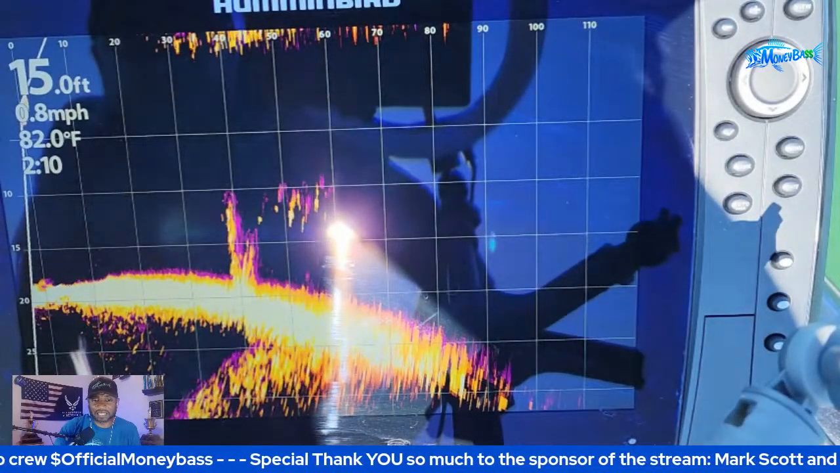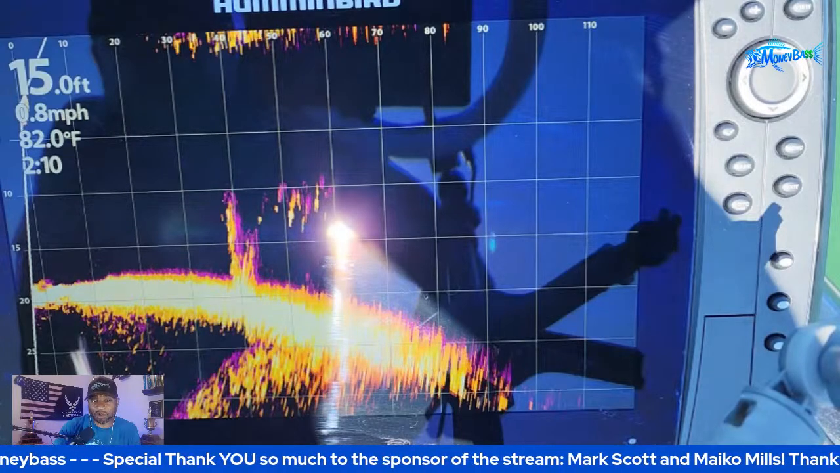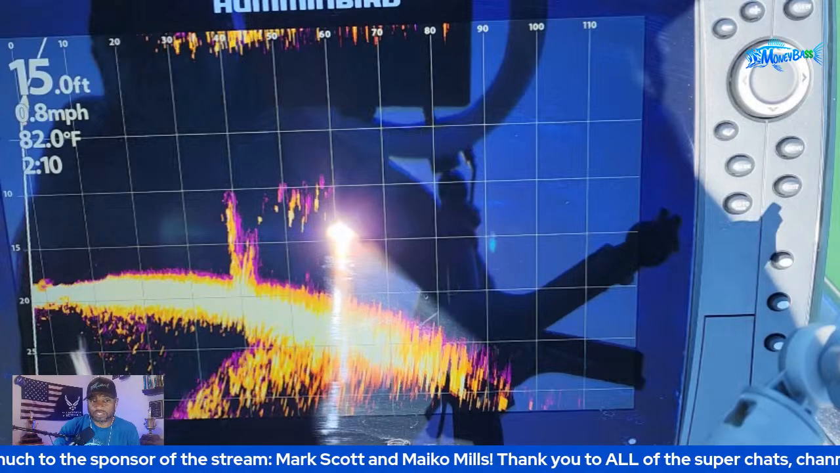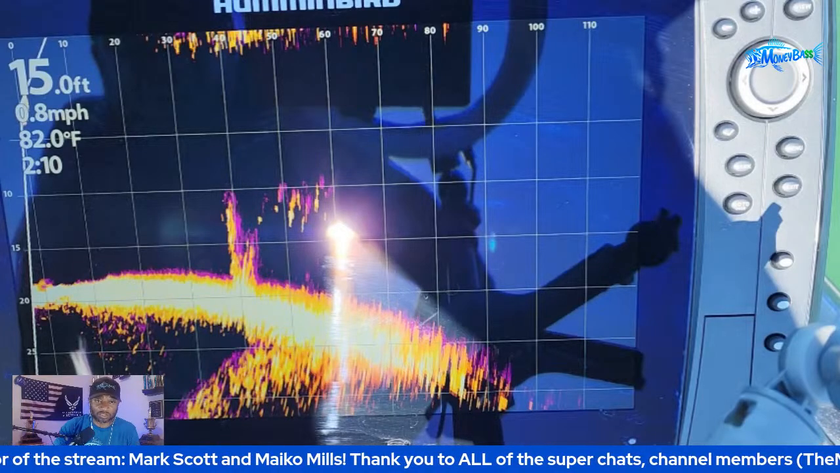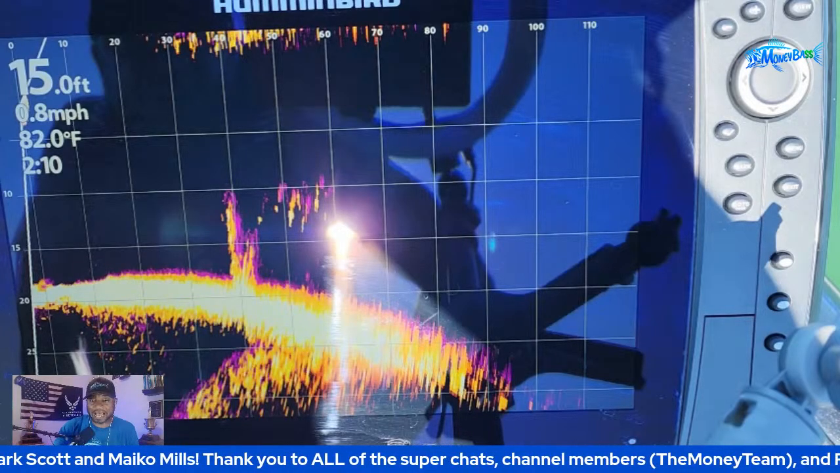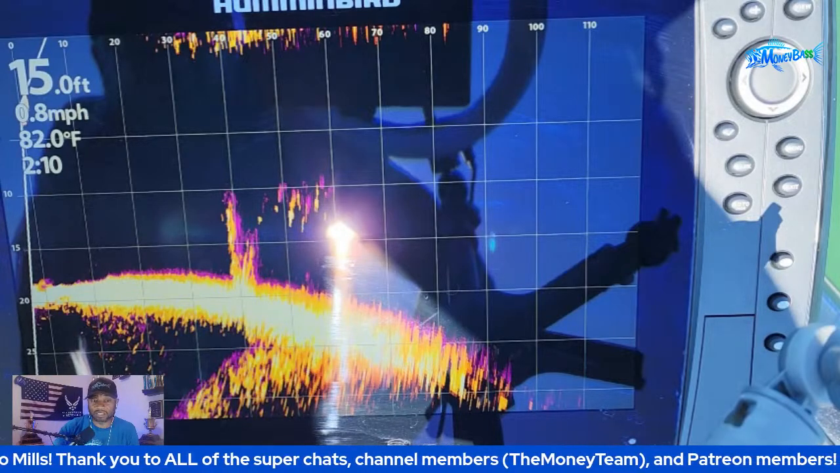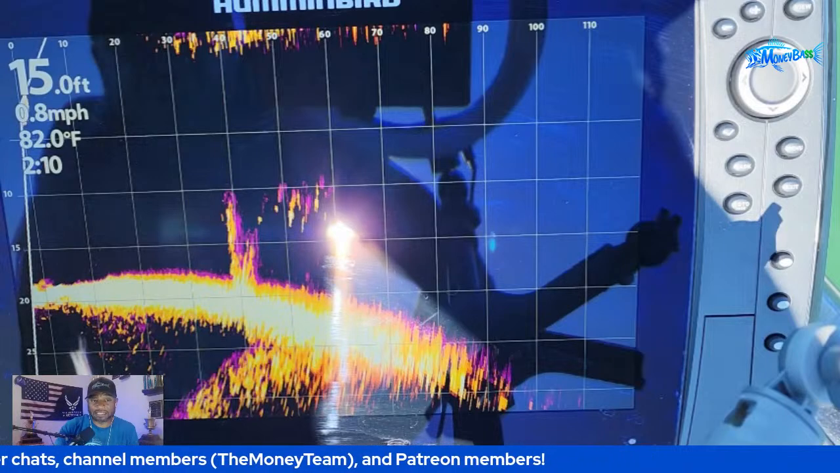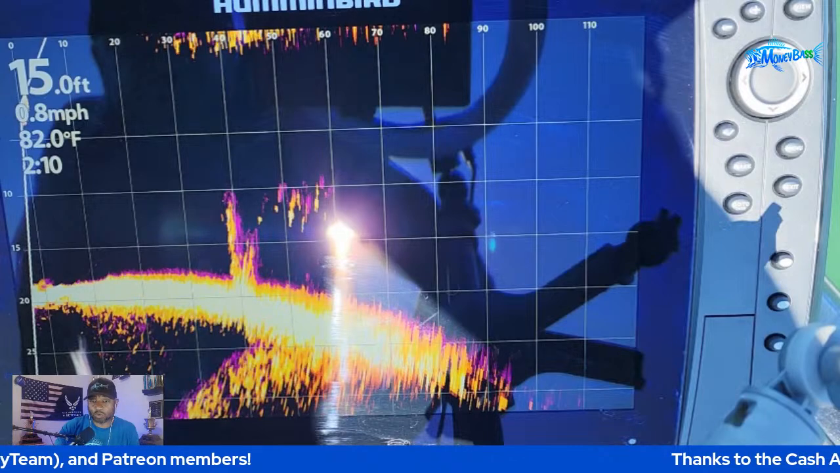And see, the other thing is I have persistence mode on. That is why you see that purple haze. I use that to see which direction the fish are moving. So that purple haze will be behind whatever direction something is moving. So right now the purple haze is on the other side of the structure and those fish. So right now they're coming towards the boat.